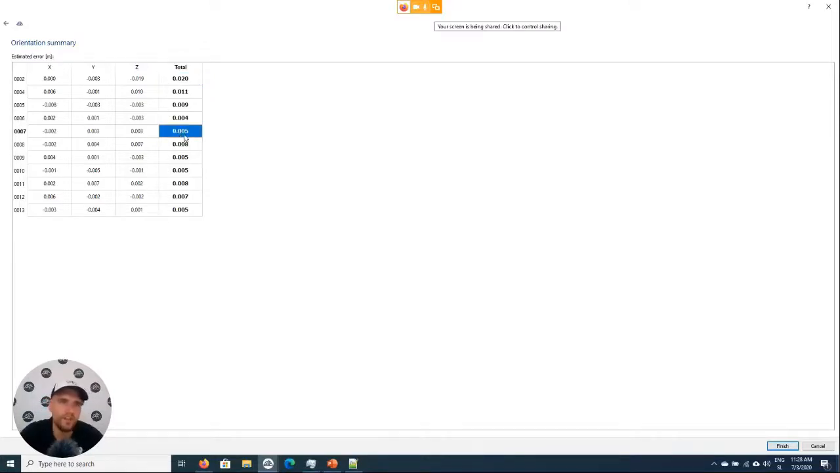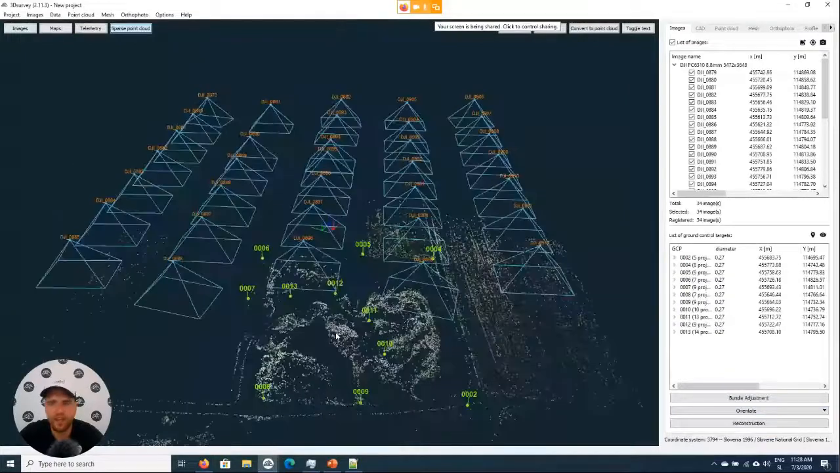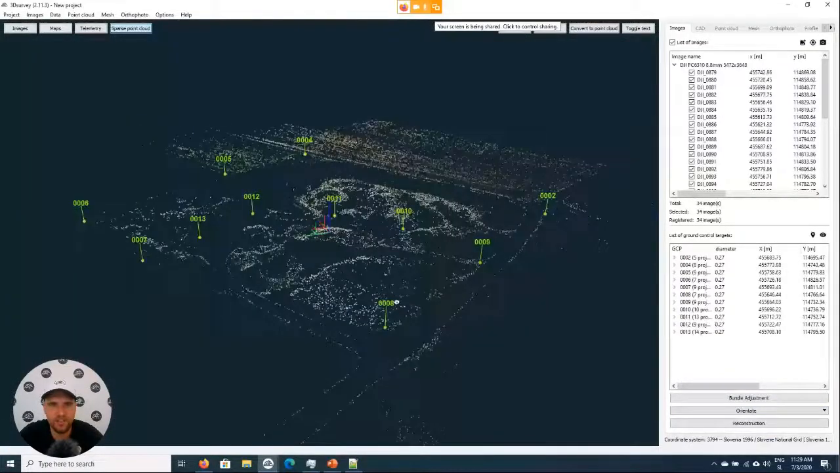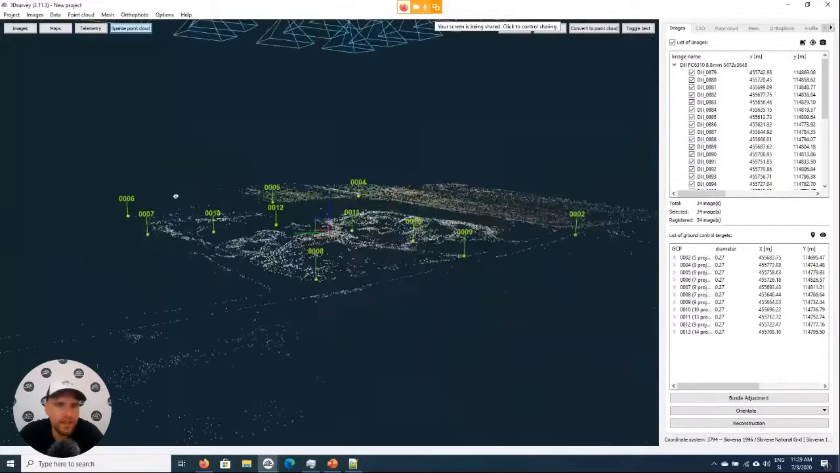If one point here would have 4 centimeters or more error, we would go back and check how that point was defined. Now let's just press finish. And now our model here is georeferenced with these points. Okay, now let's continue on.